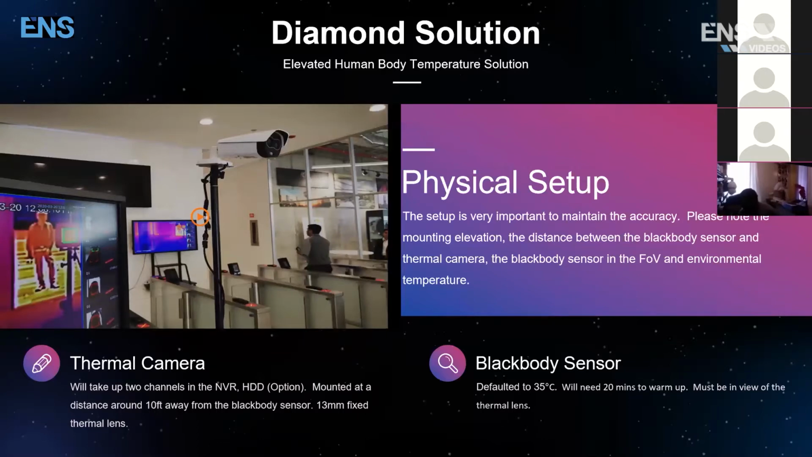Things to keep in mind before I start this video is that the thermal camera will require and take up 2 channels of the NVR. Hard drive is an option, and the lens on the thermal side is 13 millimeter fixed. As a friendly reminder, the Blackbody sensor is defaulted to 35 degrees Celsius. This is the reference module. Takes about 20 minutes to boot up and must be in the field of view of the thermal lens. So let's get into this video so you guys can see this in action.